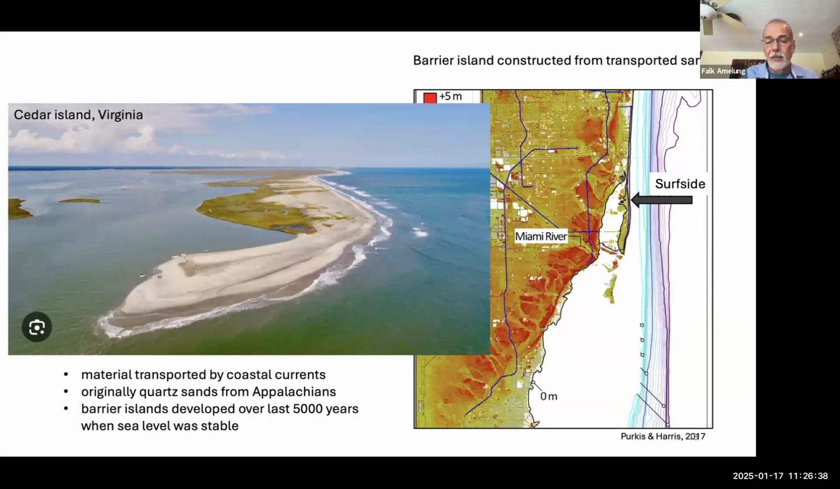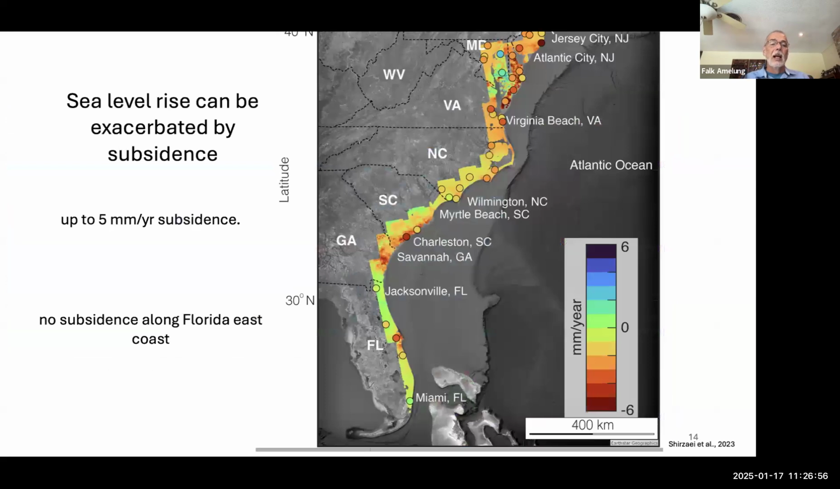The barrier island developed over the last 5,000 years when the sea level was relatively stable. But barrier islands are not stable. They grow and they wax and wane depending on the currents. And so sea level rise is of course a great concern for Miami.